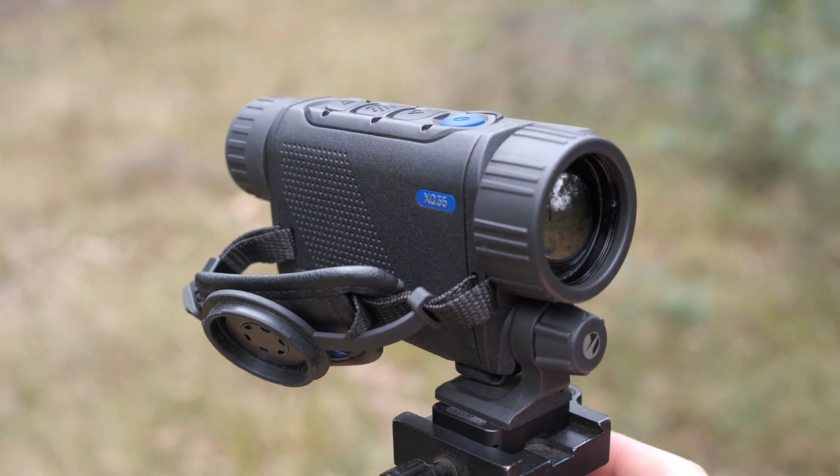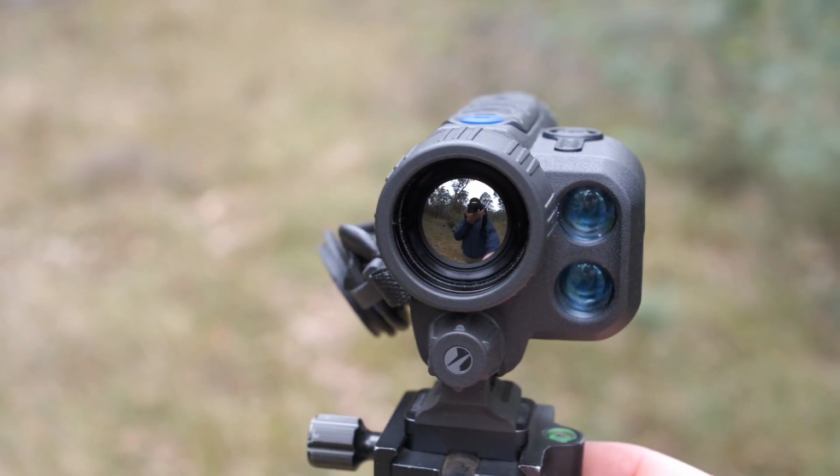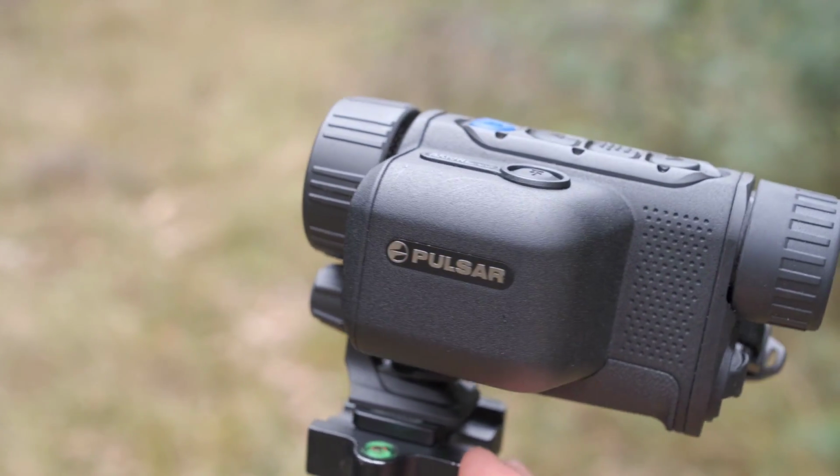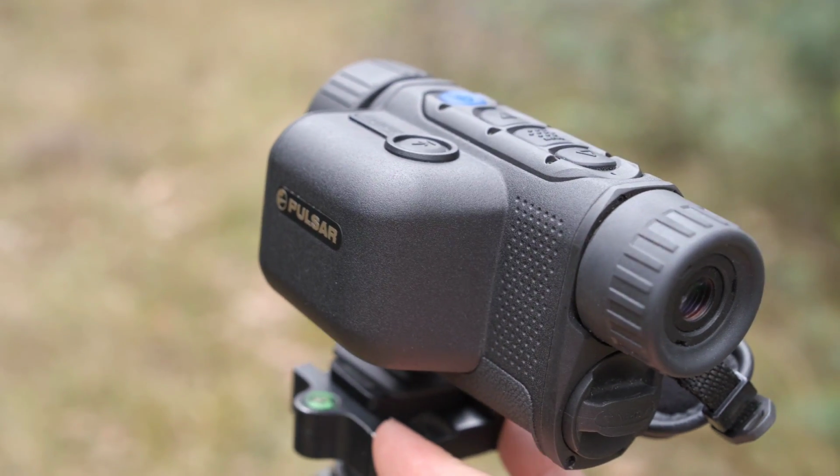Wi-Fi. I've certainly hammered Pulsar in the past for this. Let's find out if the Axion 2 is the same. Straight up, no it is not. Pulsar have upped the ante on this aspect with a change from 2.4 GHz to 5 GHz on the newer devices like this Axion 2.